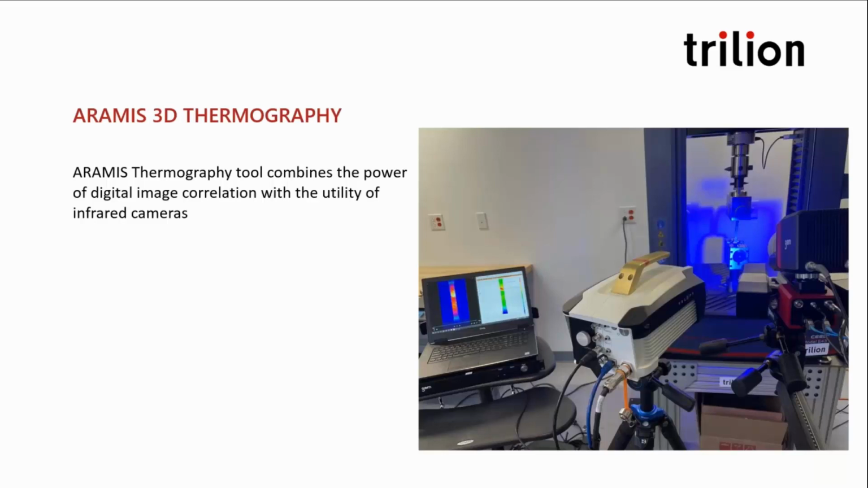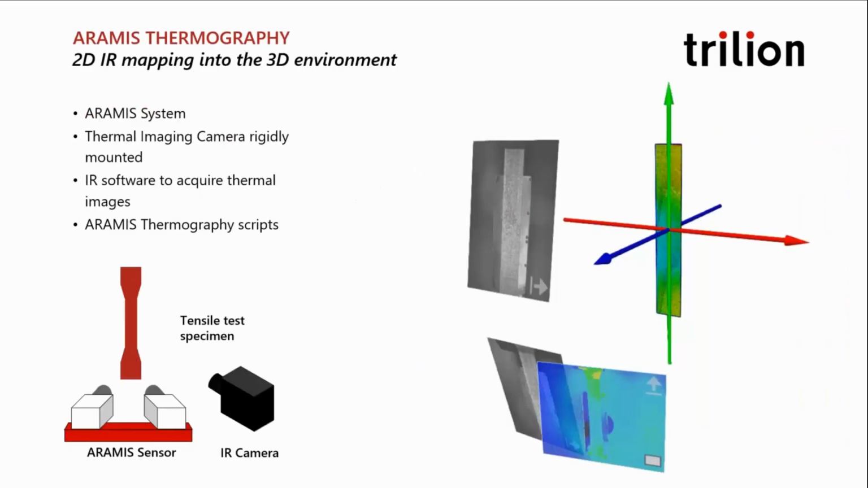One of the many add-on Python scripts integrated with ARAMIS is our ARAMIS 3D Thermography. It involves the combination of IR and ARAMIS. An IR camera with trigger synchronicity is linked to the ARAMIS, and the temperature data can then be brought into the ARAMIS software and mapped across the specimen's surface in a common 3D coordinate system. That means bringing in the temperature data and putting it in 3D coordinates. You can sort of see that here.